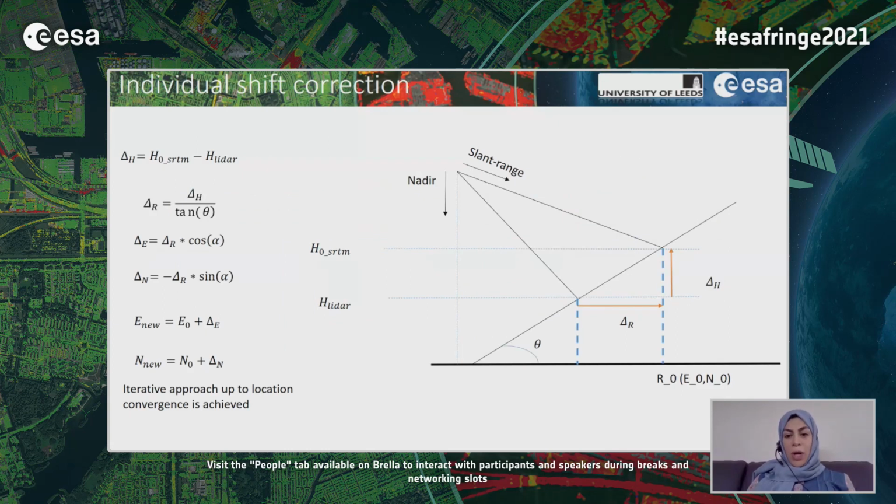So in our approach, for each InSAR pixel, we have the height from SRTM, which was the DEM used in the processing. And also we can extract the height from the LiDAR DSM and calculate the delta H and the corresponding delta range, and find a new location and iterate this process until height or location convergence is achieved.